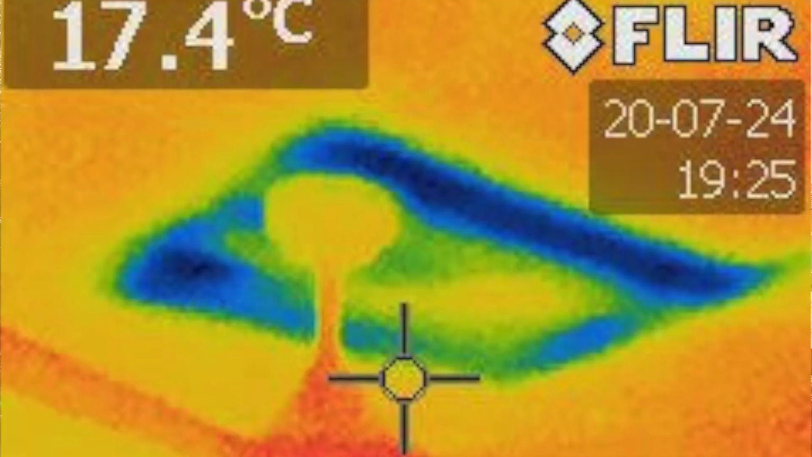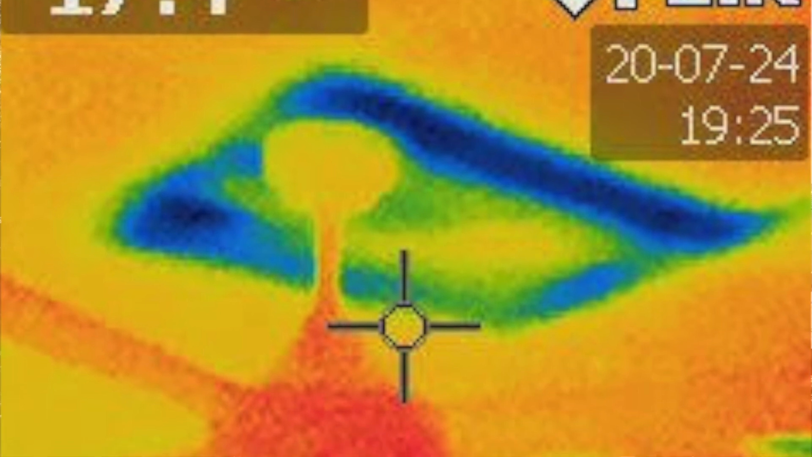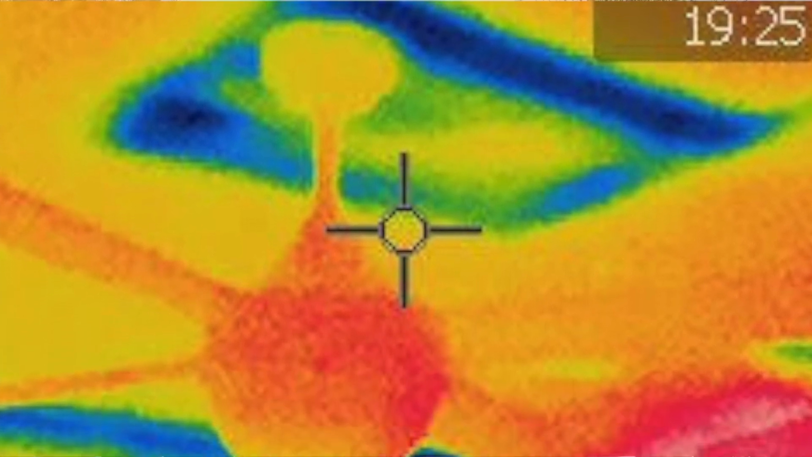I also found at some point in the past there were ceiling fans installed into some of the bedrooms, and when that happened the insulation was just thrown to the side and left there. So that was a pretty simple fix. I jumped up into the roof and replaced that insulation.